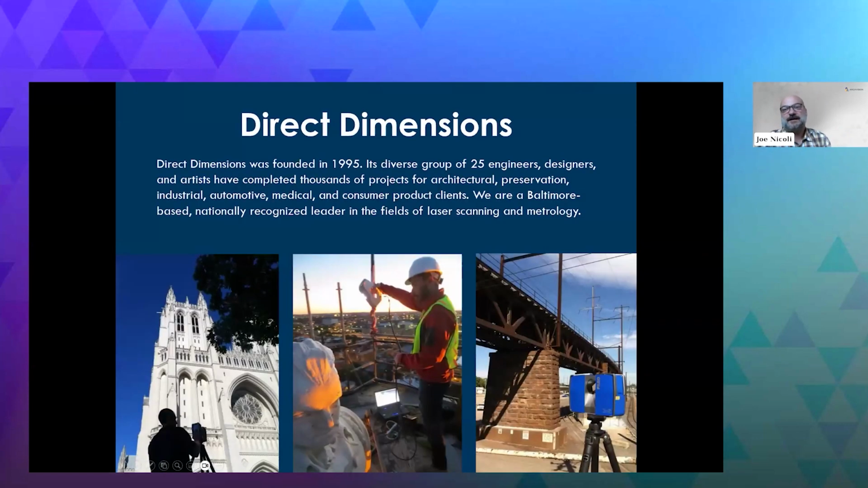So Direct Dimensions was founded in 1995. Next spring is our 30th year anniversary. We have about 25 to 30 employees. We're engineers, designers, artists. My background is actually archaeology, and we're a diverse group of people, all cross-trained in all of these different areas of laser scanning.